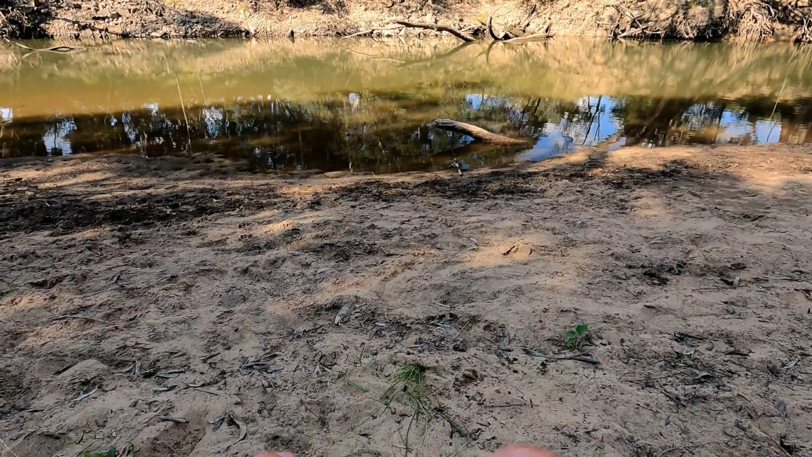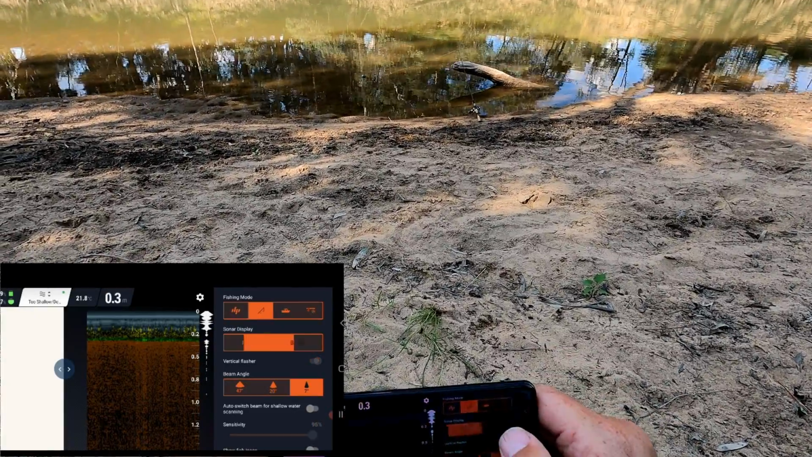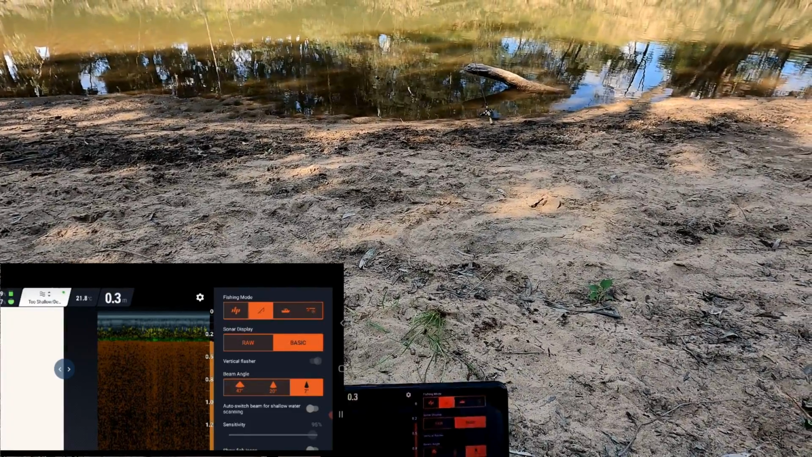Now I'm just setting up my Deeper app. I'm on shore fishing mode, I'm on raw. If I put it on basic, it just gives me the depth. You can see it's just starting to scroll across now. It doesn't really give me much detail.